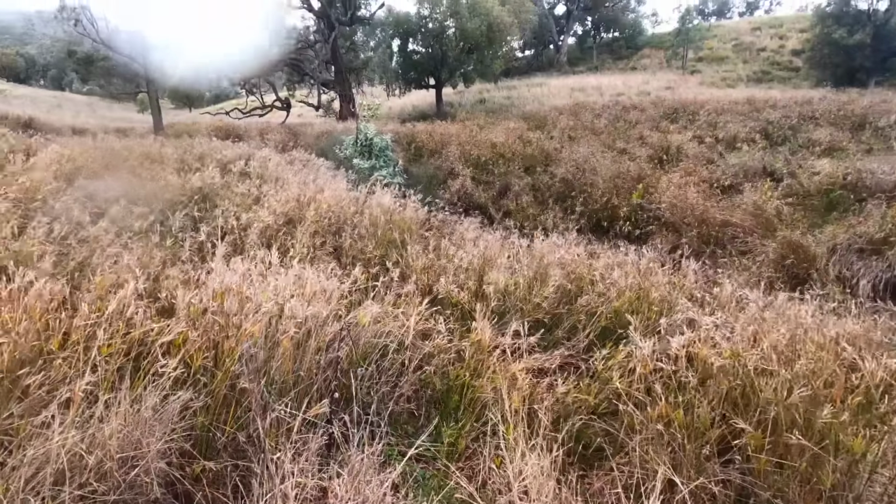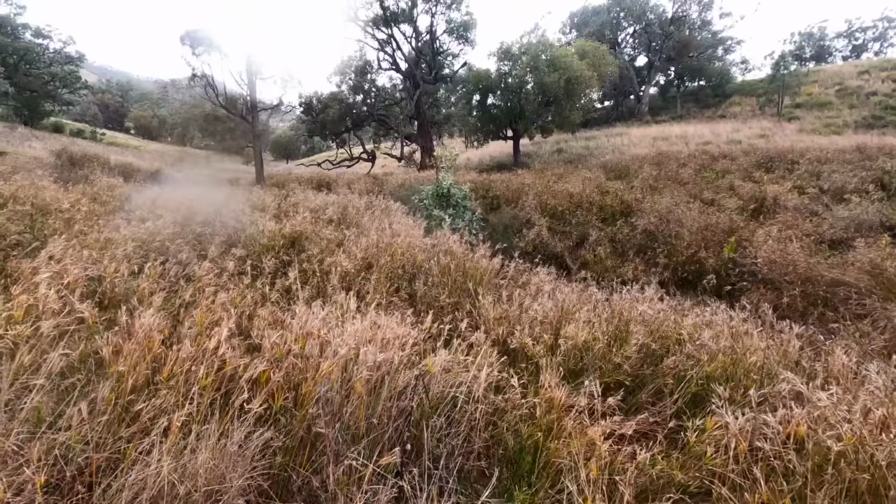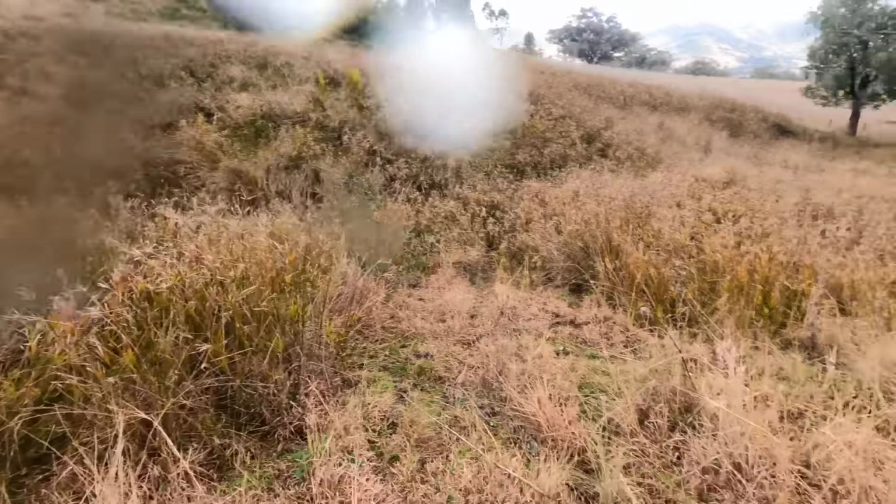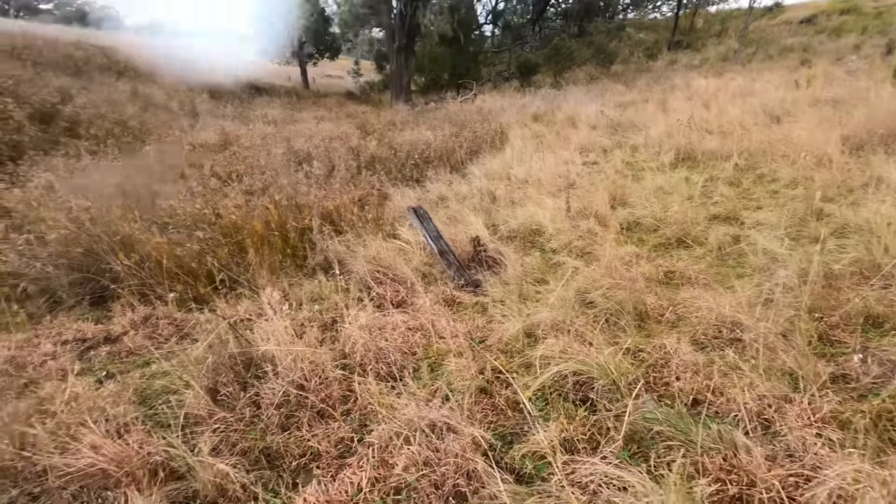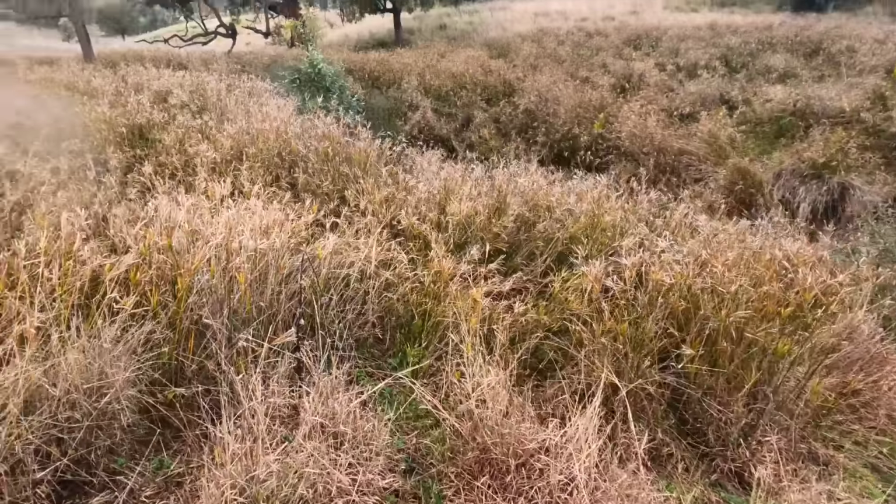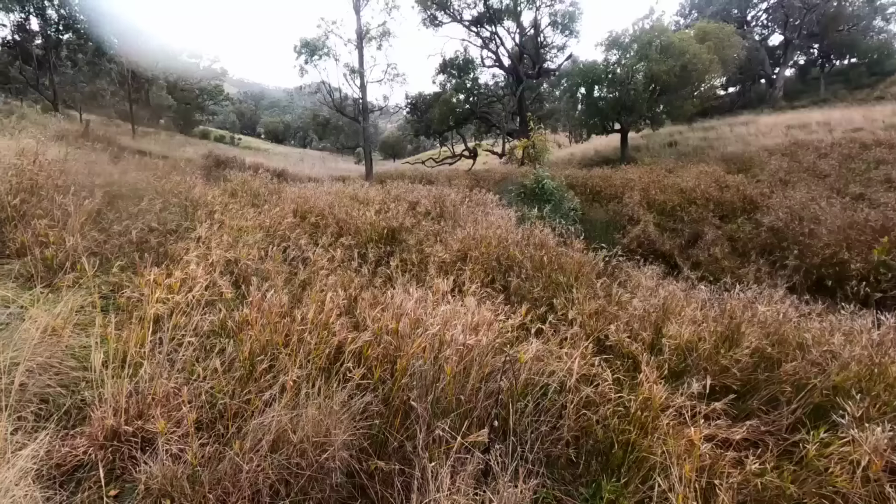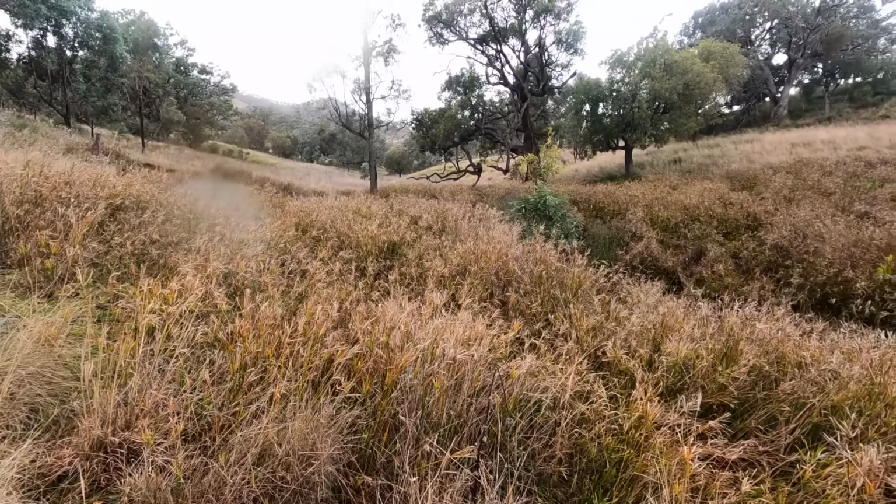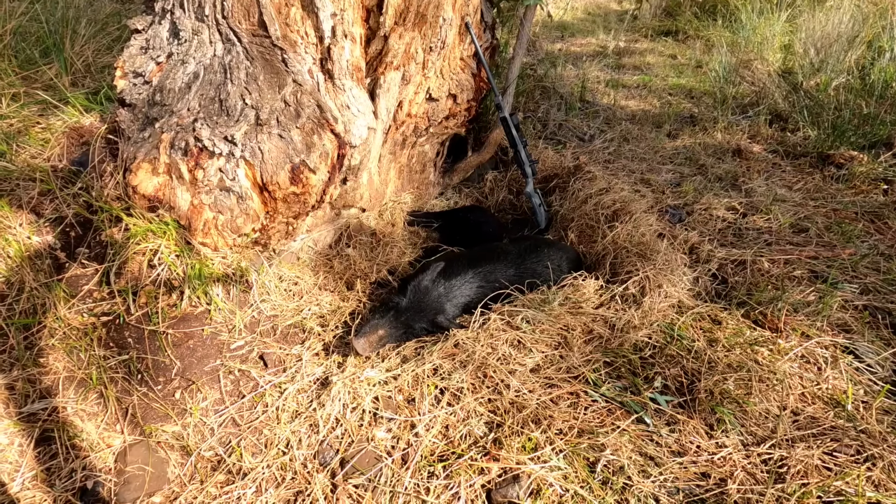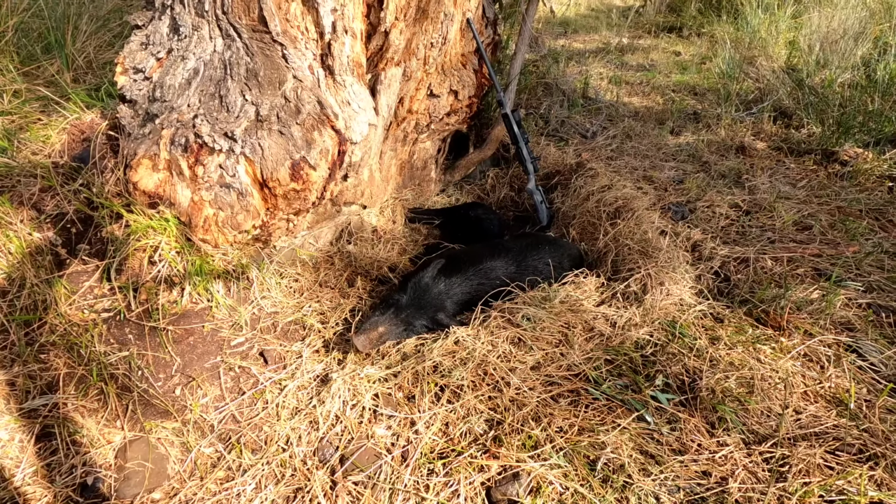Excuse the water, it is raining. That big tree centre frame there, that's where that nest was that I shot that big sow and those other pigs. And I've just looked around and a couple of little ones came up out of this grass, so pegged this one offhand. I don't know what this gun weighs, probably about 7 kilos, so yeah, I've done better offhand shooting, that's for sure. What is it with me and shooting pigs in this paddock, and the minute I pull the trigger it starts to bloody rain and hail.